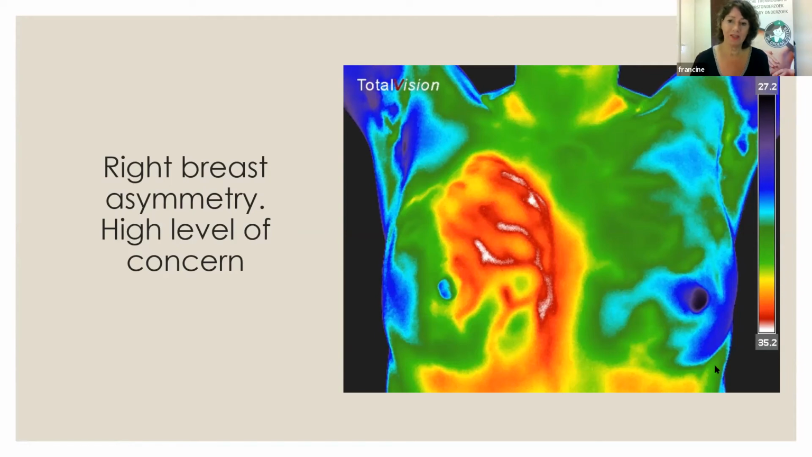So this has really a high level of concern, but this could also be cysts, although cysts usually occur in two breasts at the same time, not just one. So this raises the concern, but we can never say, oh, this looks like cancer. But the level of concern is so high that she needs to see her doctor. And I say, okay, take the thermogram with you, because a radiologist or someone who performs the ultrasound knows, okay, I need to have a look at the right breast on the medial side, because that's the hot spot. That's the main concern.